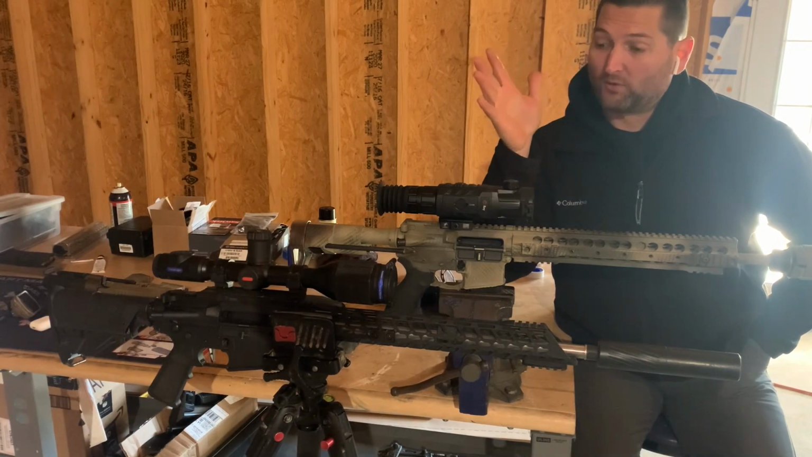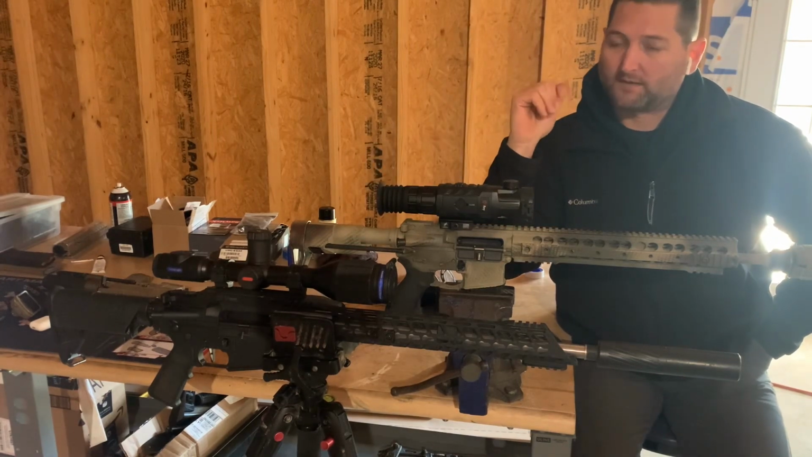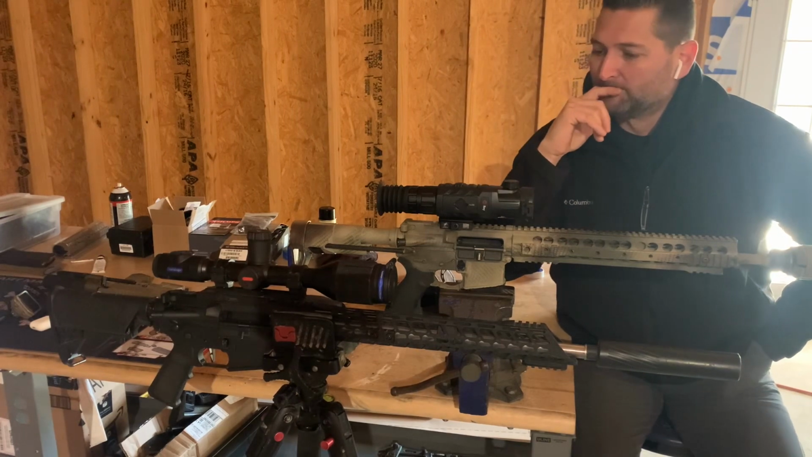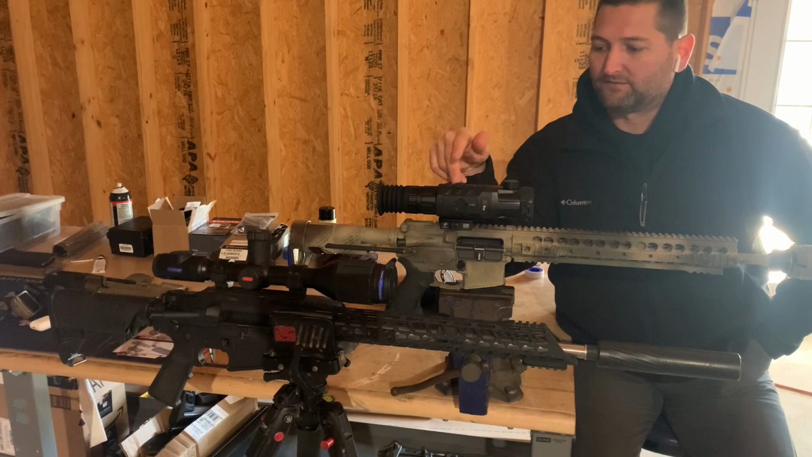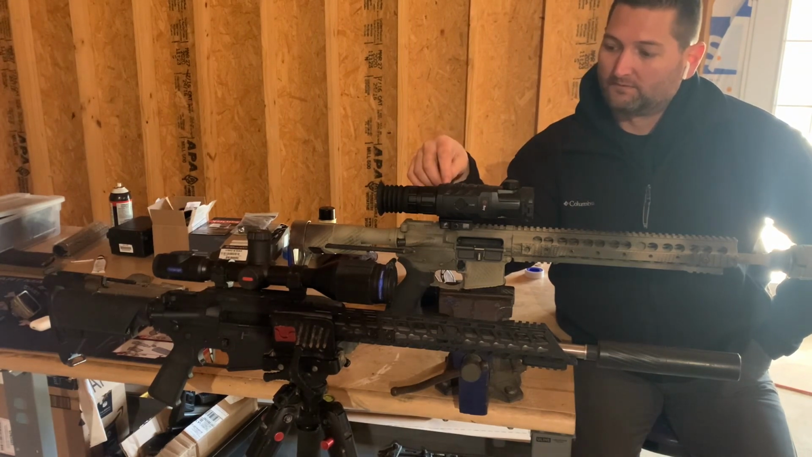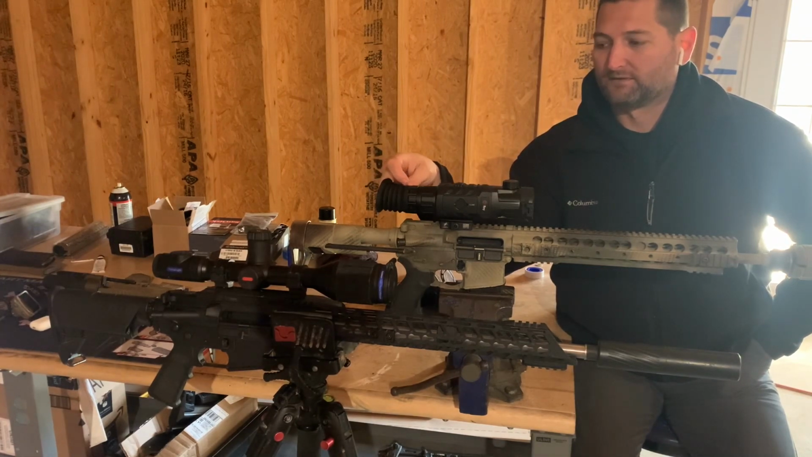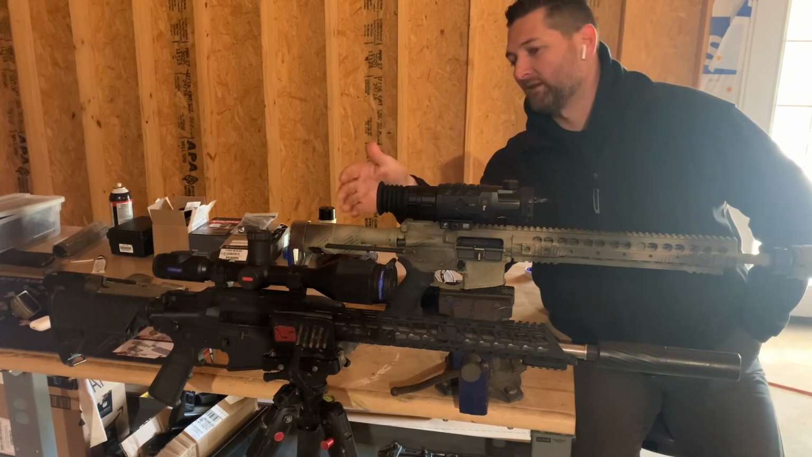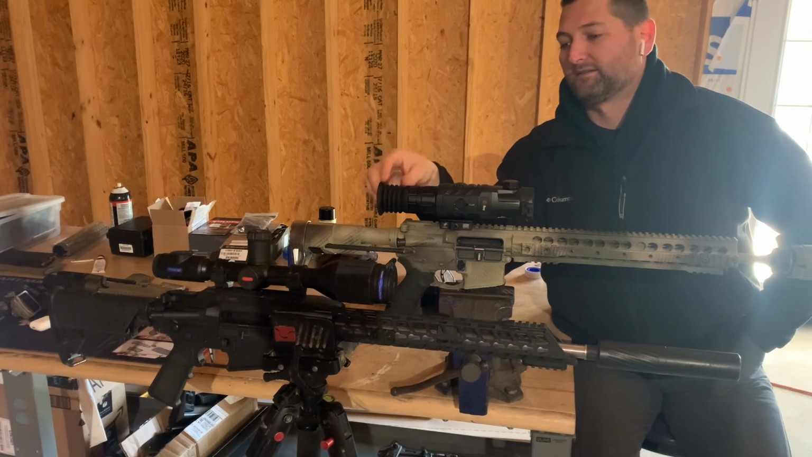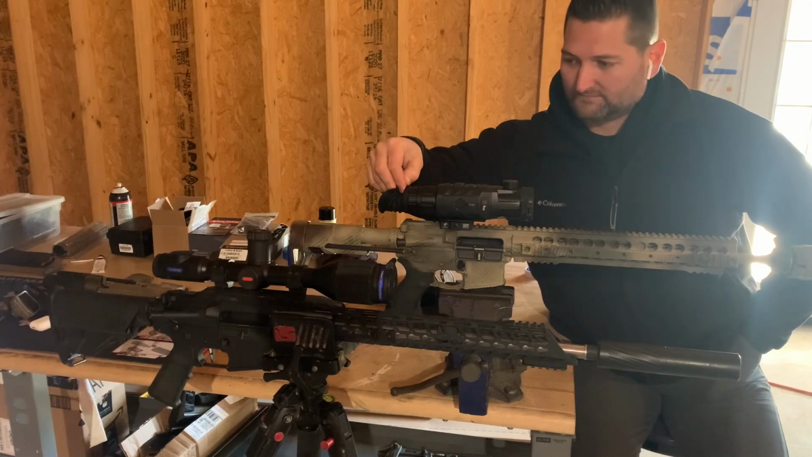Now, if you're a guy with a bolt gun, I say go with the Thermion, man. The Thermion housing is great for that. So it's a matter of opinion. For the AR though, I find that these work great. As far as the housing goes though, they're going to have to fix this in the future. The fact that this rubber eye cup is glued on there is ridiculous. I guess they figure either you're going to run the eye cup or not run the eye cup, but the fact that you can't really just take it off easily really doesn't make any sense.